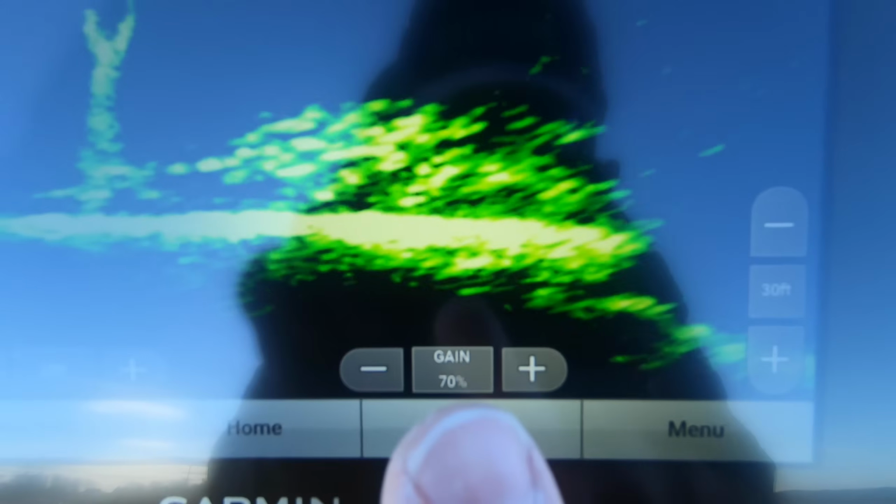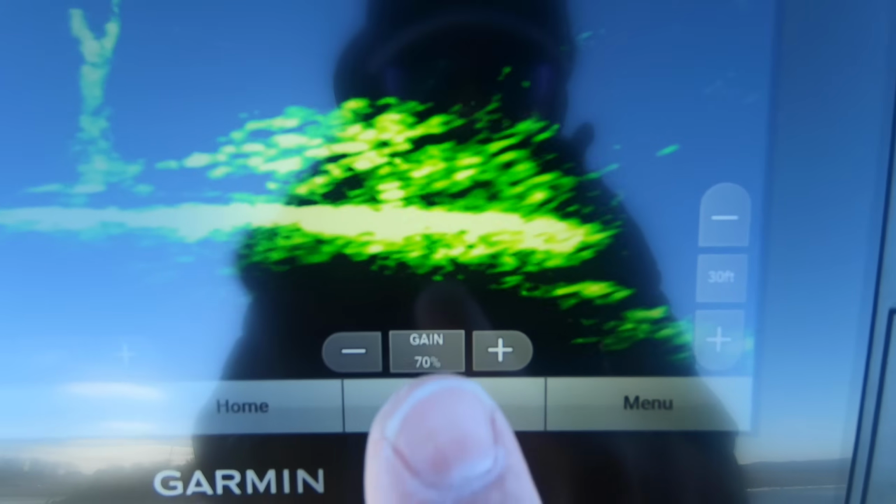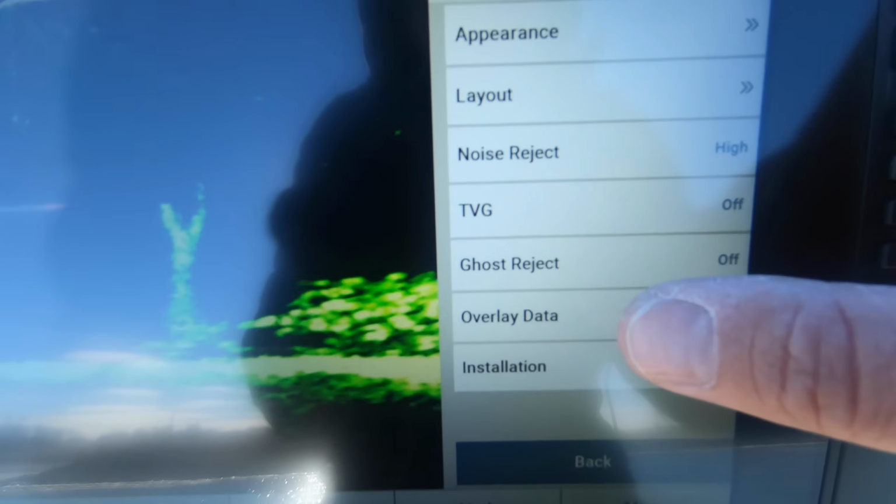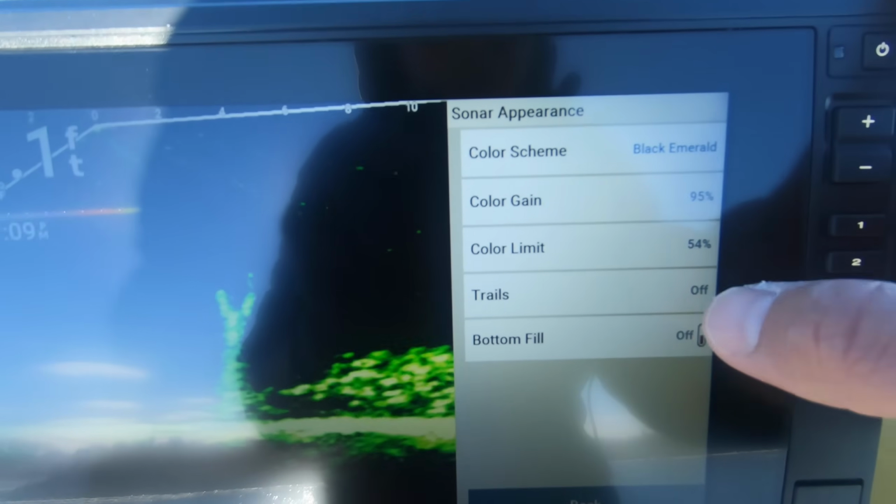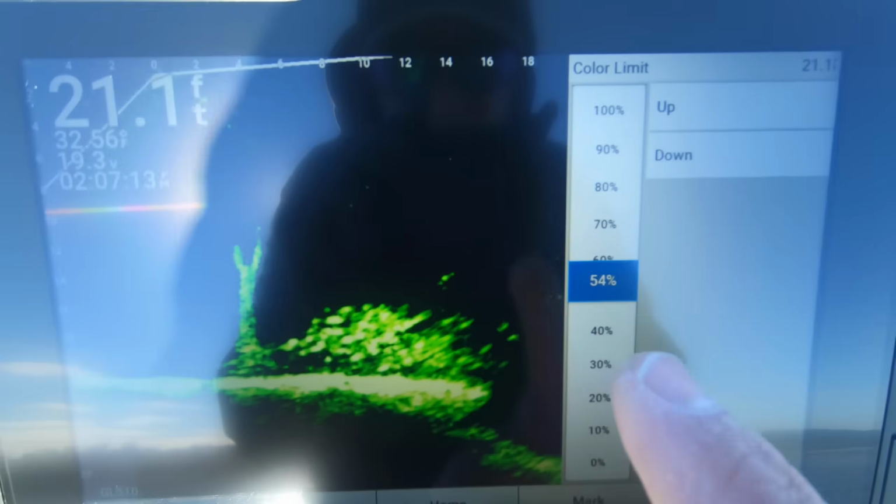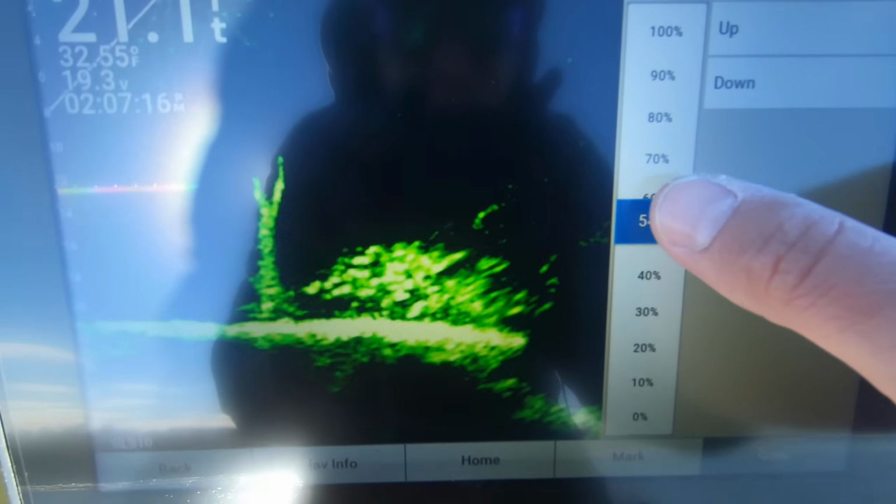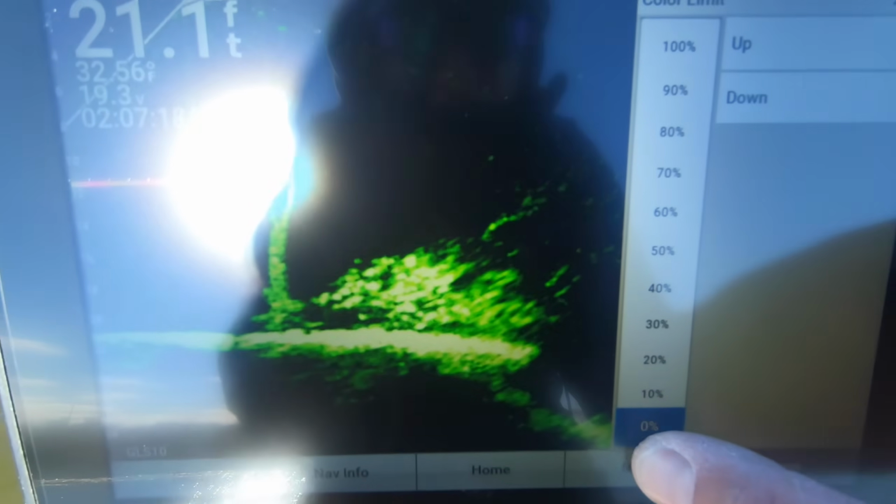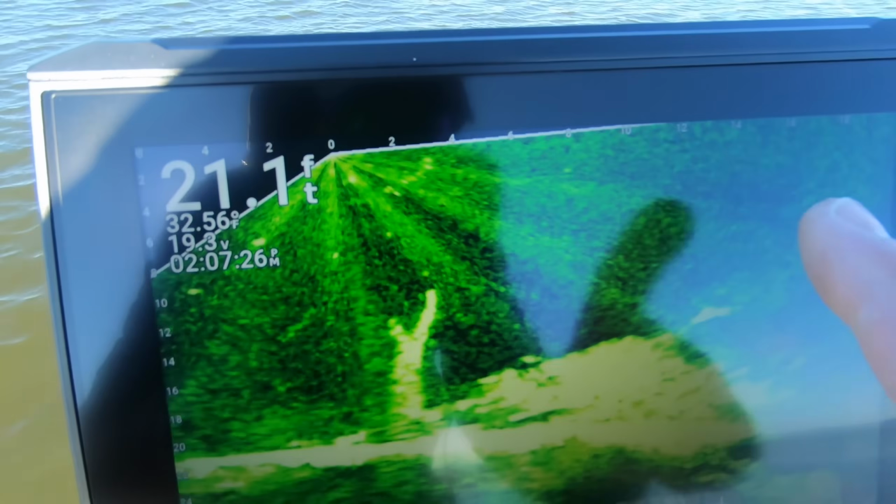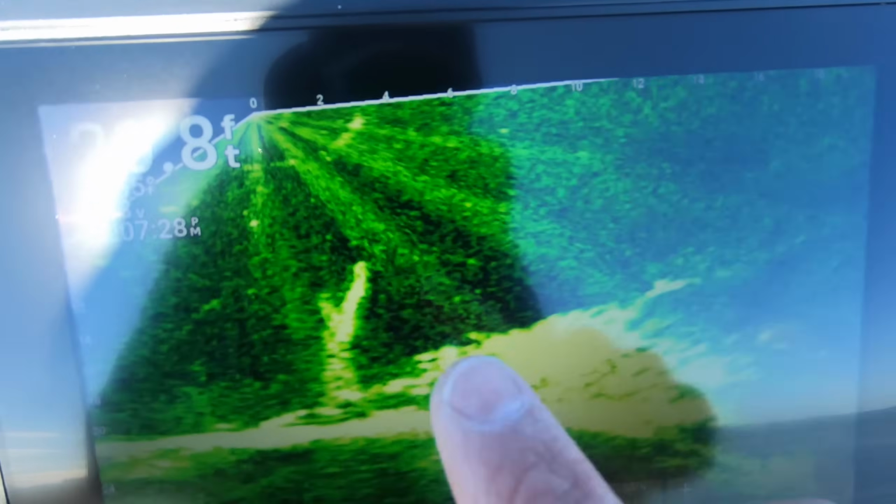So right now, if we go back to my main screen, you'll see that my gain is set at 70%. For reference, let's go to menu, sonar setup, appearance, color limit. So my color limit right now is set at 54% and my gain is at 70. Let's drop that color limit all the way down to 0. Crank the gain up from 70 some more. See all that clutter on your water column part of the screen, everything's super blown out.